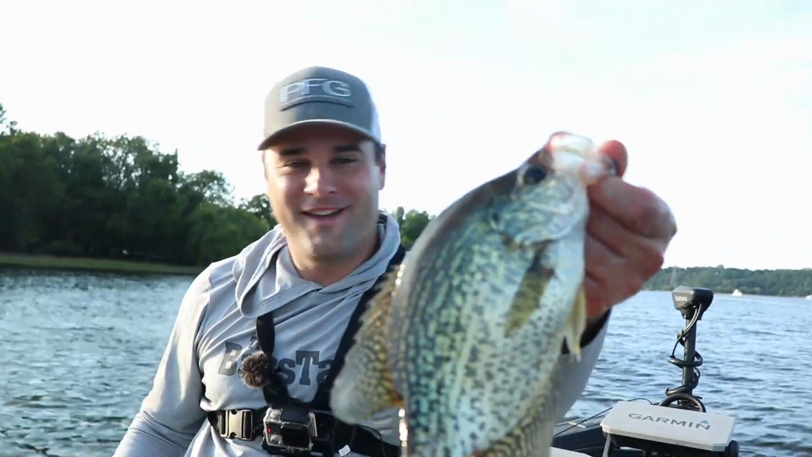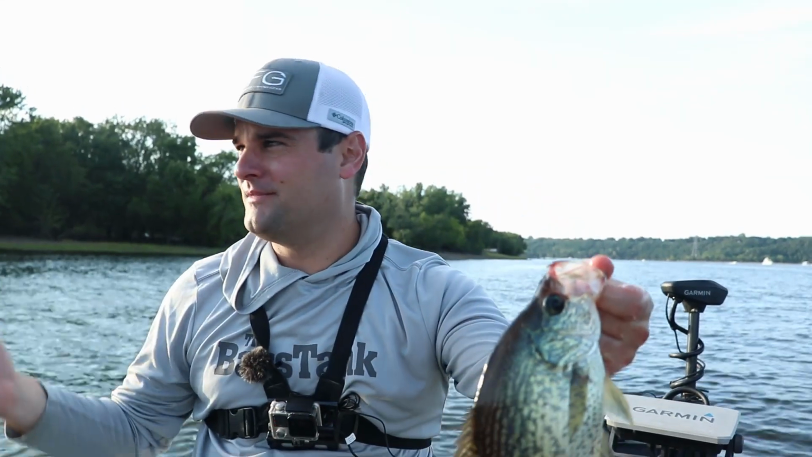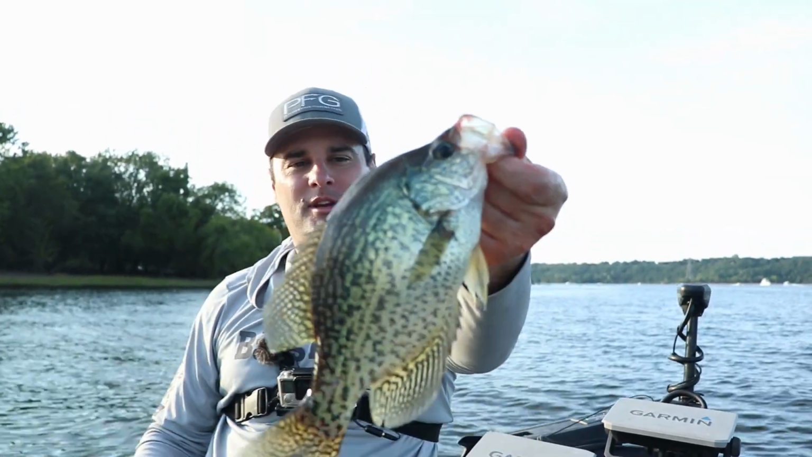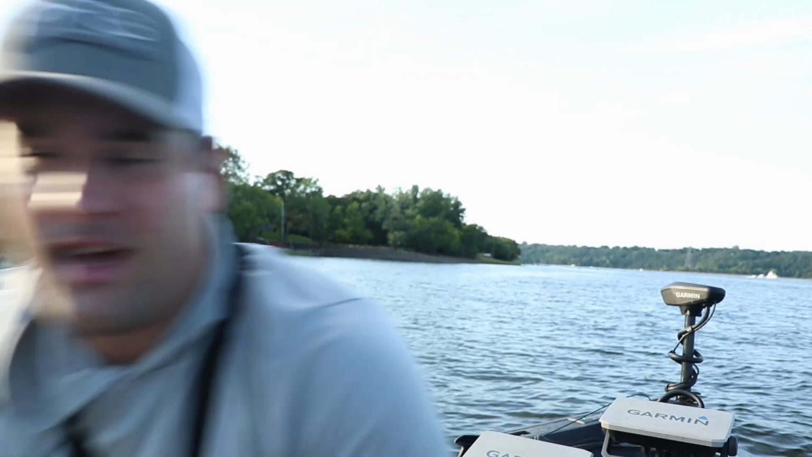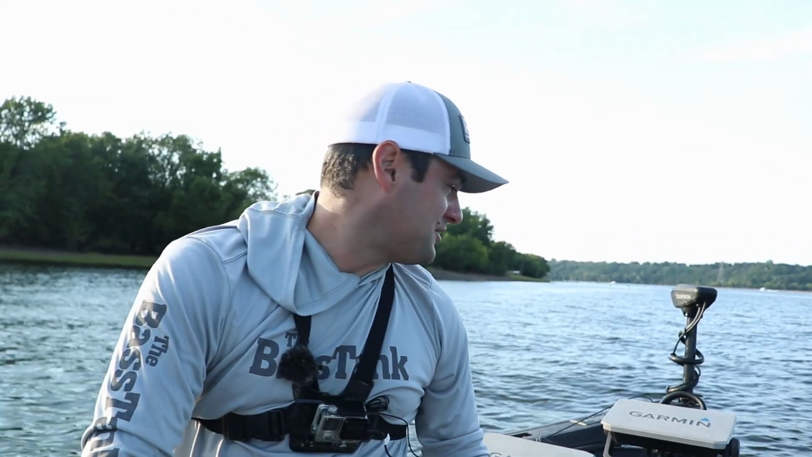All right, well, there you go. A couple of nice slabs down there. There was definitely more down there. Unfortunately, I don't know why they shut off, but I'm gonna get this guy back in the live well real quick. I don't know why they shut off here towards the end of the night. You'd think as the sun was going down, these crappie would actually turn on, but they actually shut off. A lot more boat traffic out here tonight than I thought.